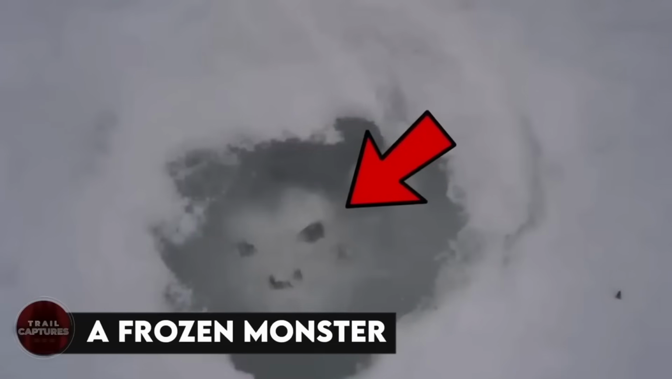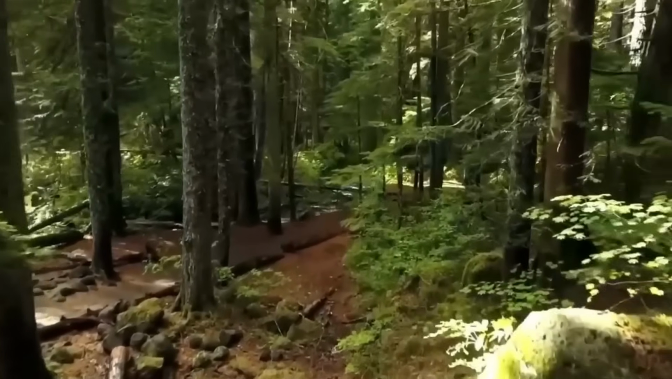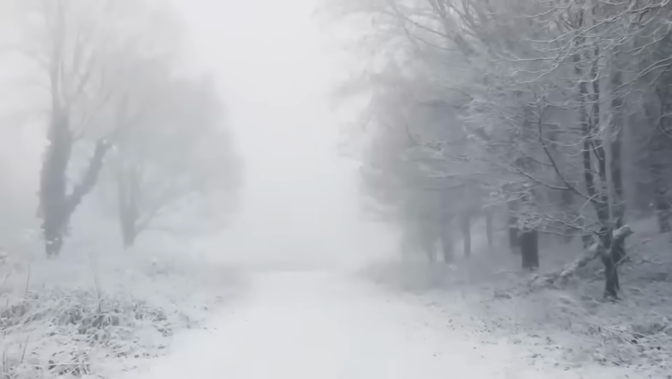A frozen monster. It's not just forests and jungles that hide secrets beyond our imagination. Sometimes it's the ice too. For instance, this man who ended up finding a Bigfoot all frozen up under the ice. I can see its eyes and its head. Maybe it got trapped inside by the cruel nature, or maybe it was just a hoax. Which, even if it was, I'd be scared as hell still.